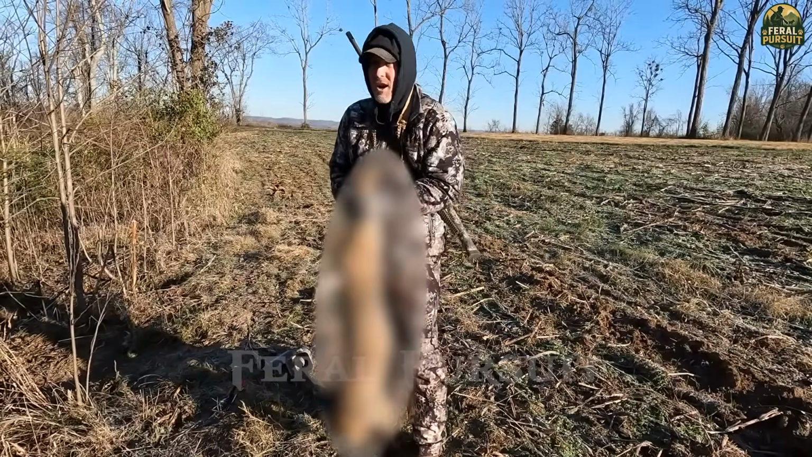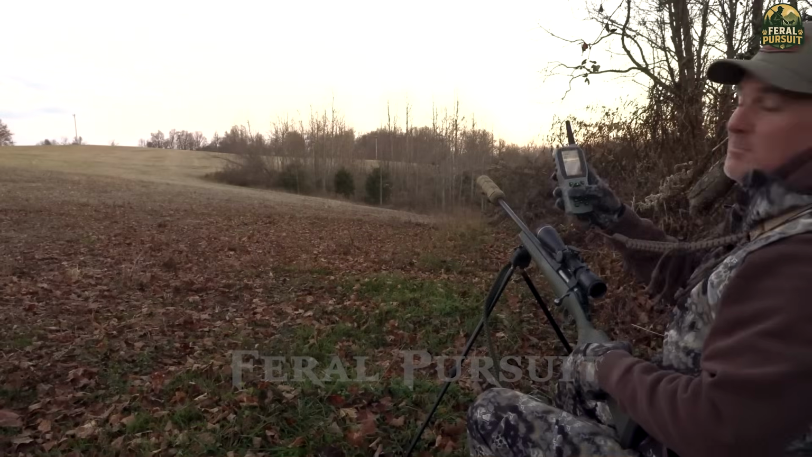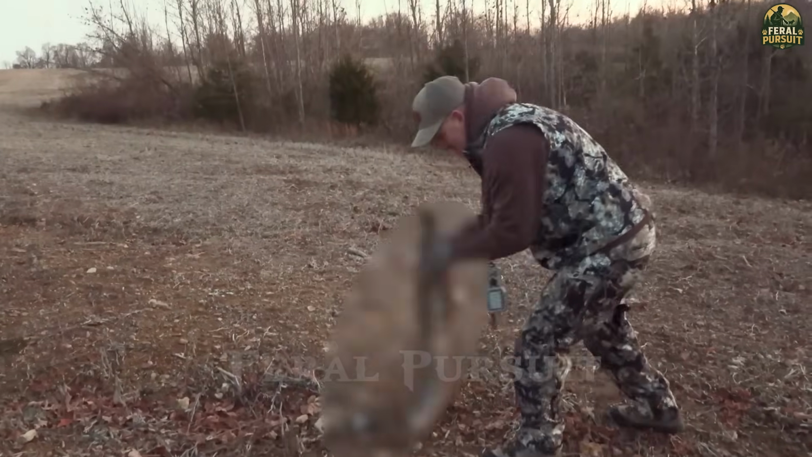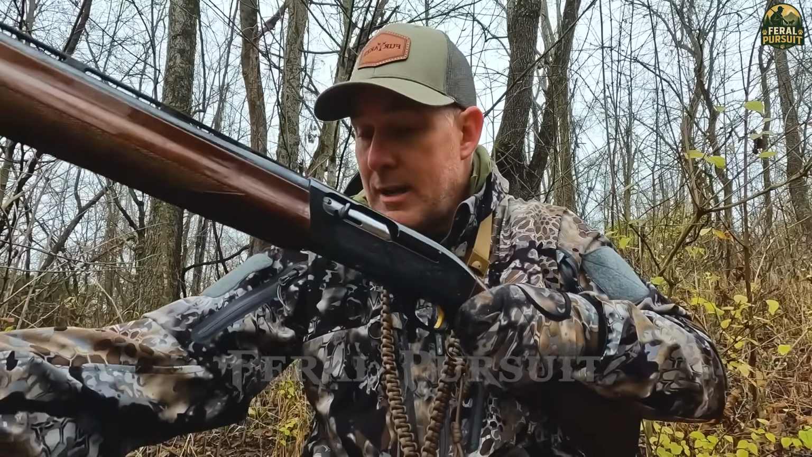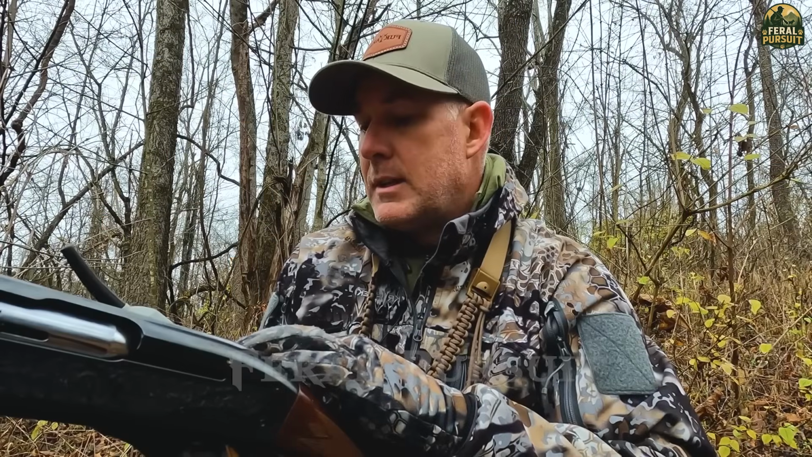Favorite adult cottontail. And man, here he came. This is my cottontail. Tom. Oh, yeah. Shot. I turned about 70, 75 yards. Ran that eastern drop. With a small Tom or little.